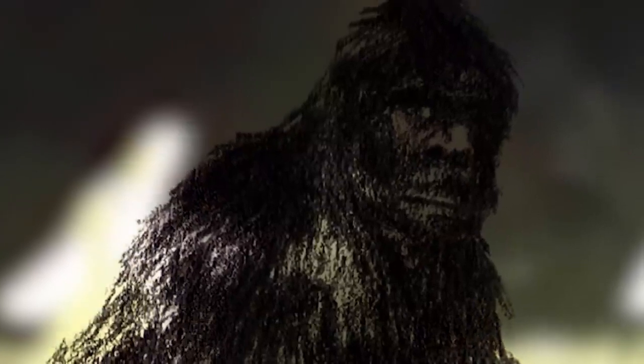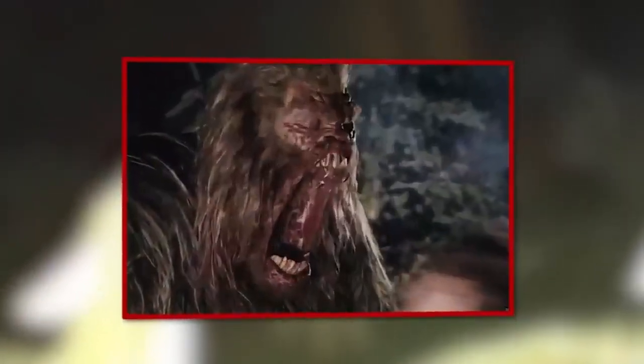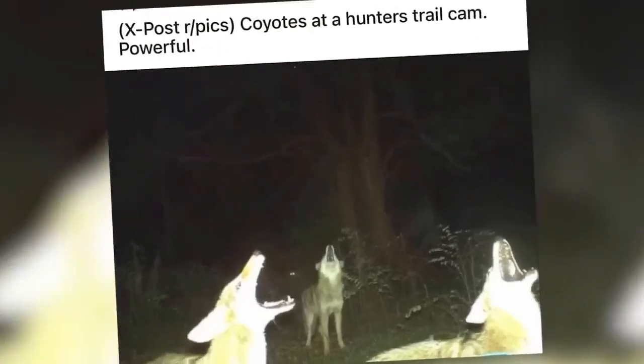However, what was it? Some suggest that these eyes could belong to a lurking Sasquatch-like creature that was drawn to the growls as it feeds on the animal's blood, despite the fact that some thought it was another animal. However, please share your thoughts on the image with me.